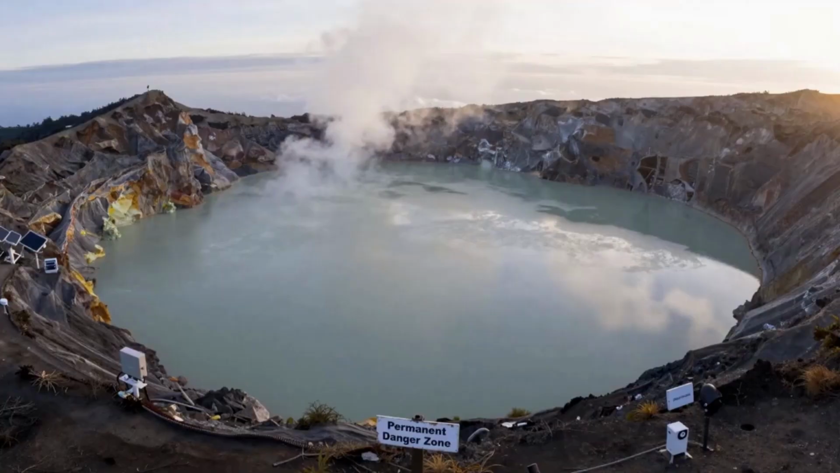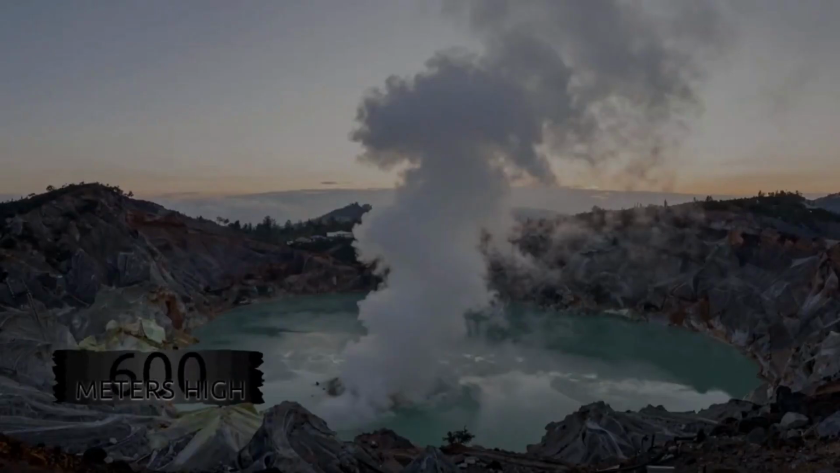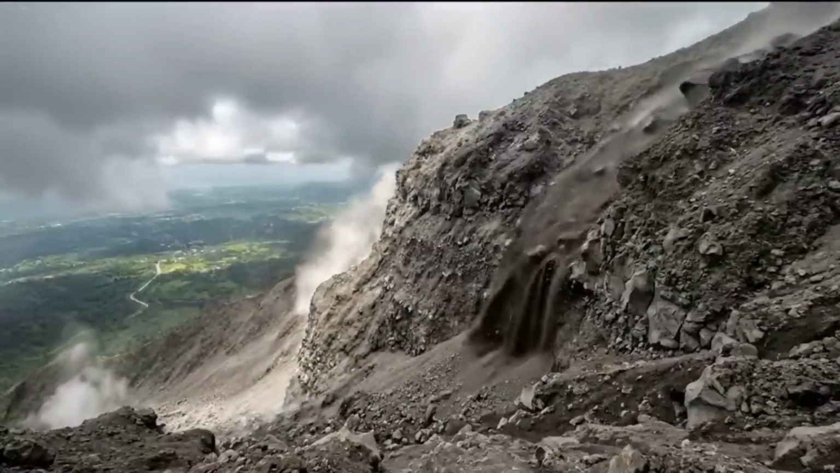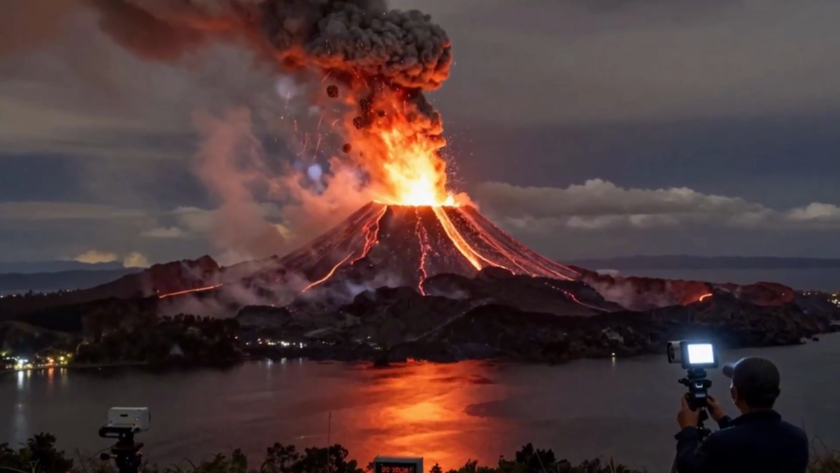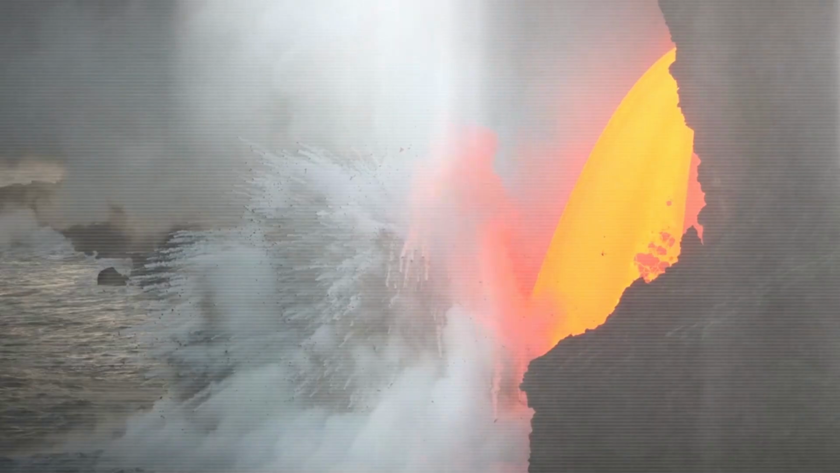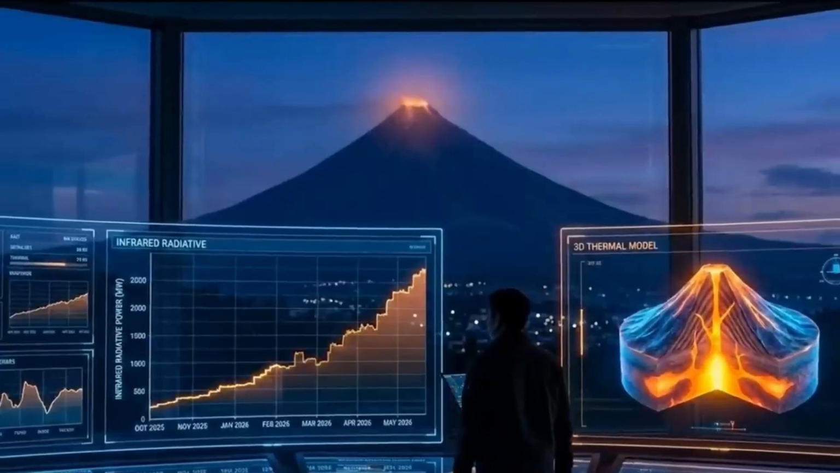The volcano is in an abnormal condition. The crater lake continues to boil as tons of acidic gas are pumped into it from below. The ground itself is trembling with the movement of unseen forces. And every new phreatic blast serves as a reminder that the 1911 and 1754 eruptions are not just history, they are a blueprint for the future.